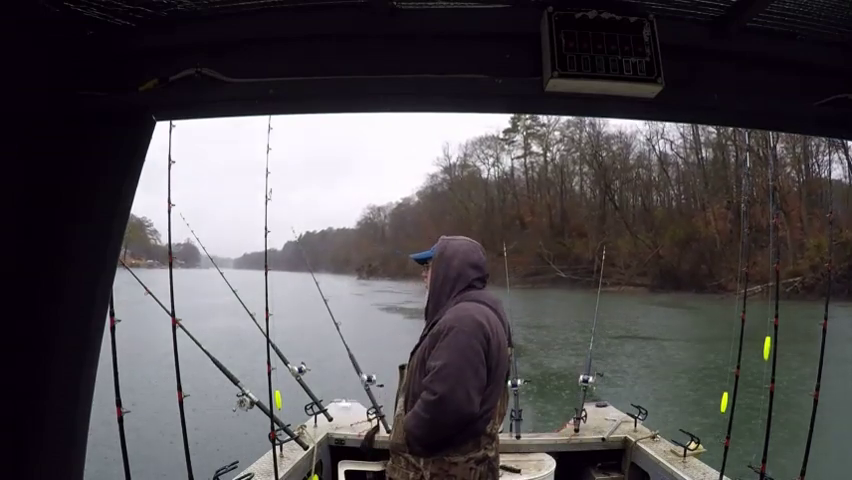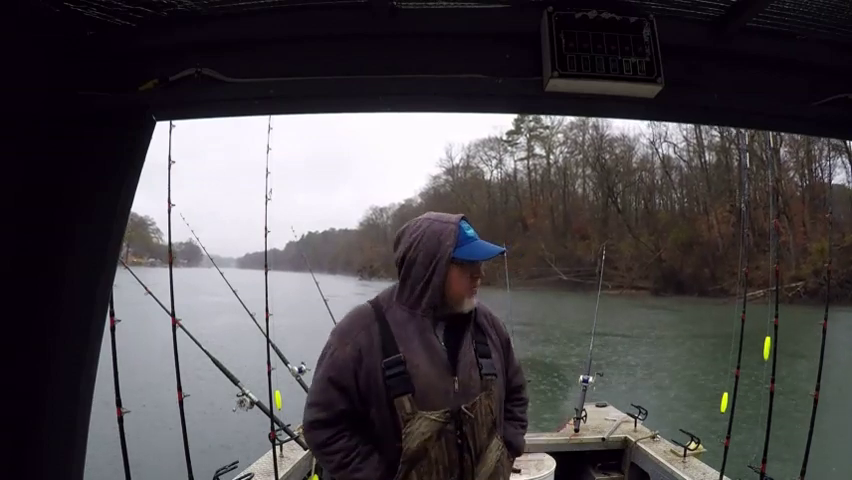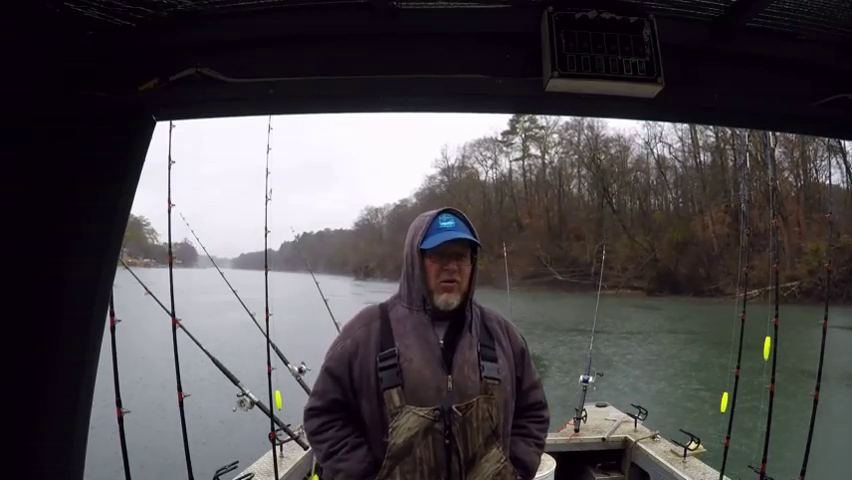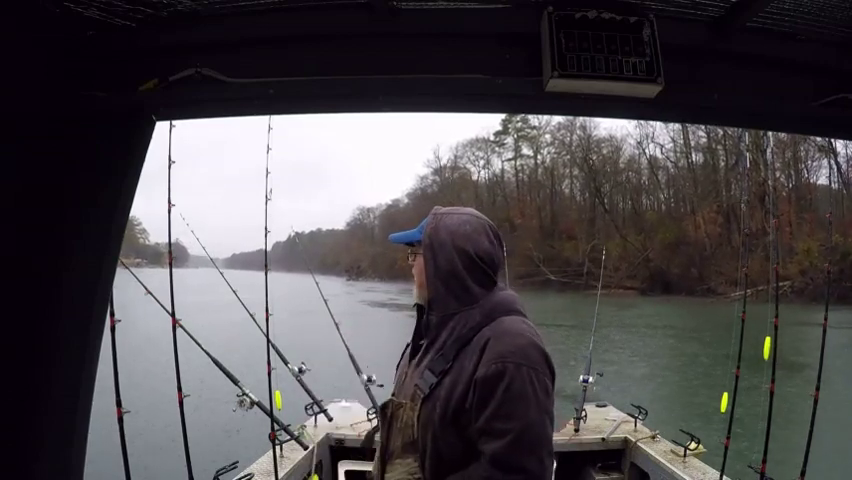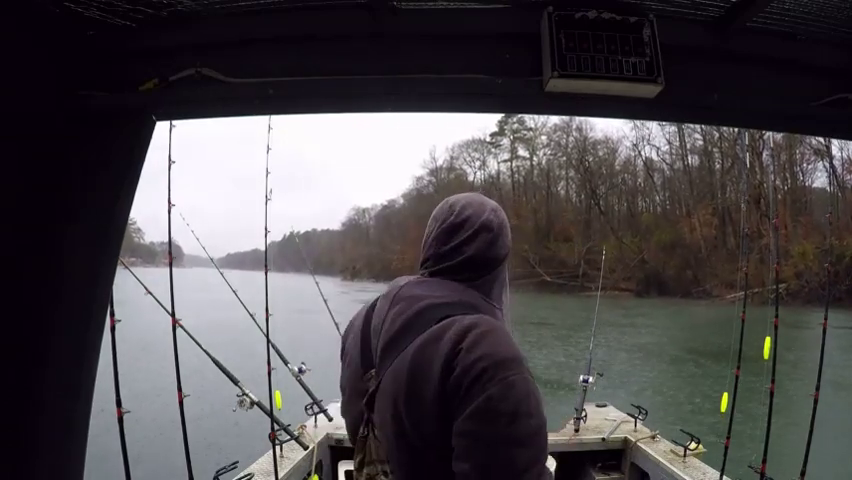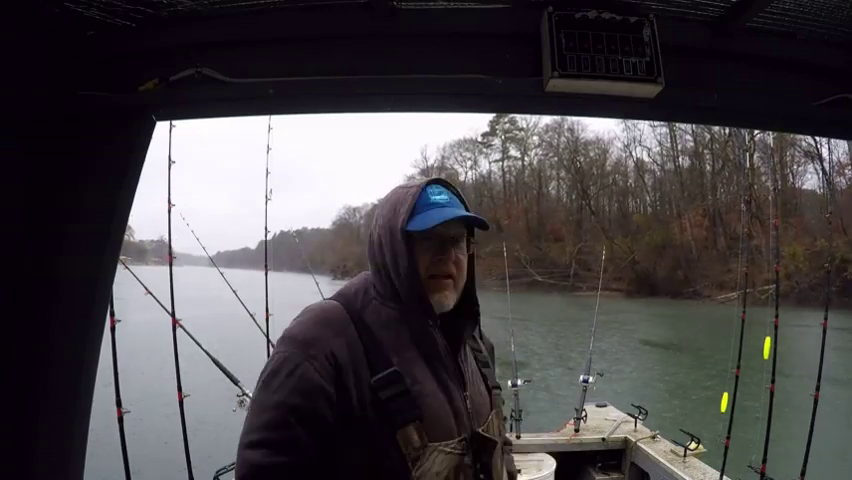Just come out and do a little short trip just to see if we couldn't find something. Marked a lot of good fish coming up through here. Problem is the water temperature is about 5 degrees colder up here compared to the lower end of the lake, or even in the middle of the lake. But we got the heater on in the cabin. We're comfortable except for when we walk outside. Let's see what we can do.